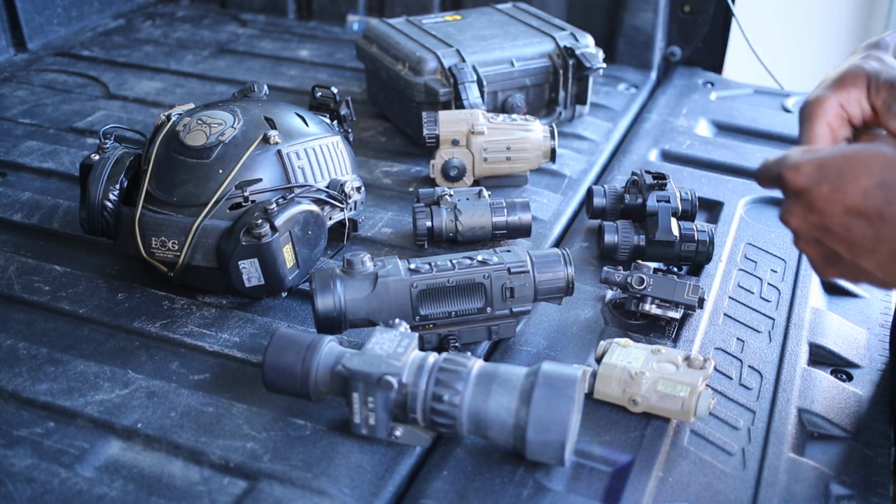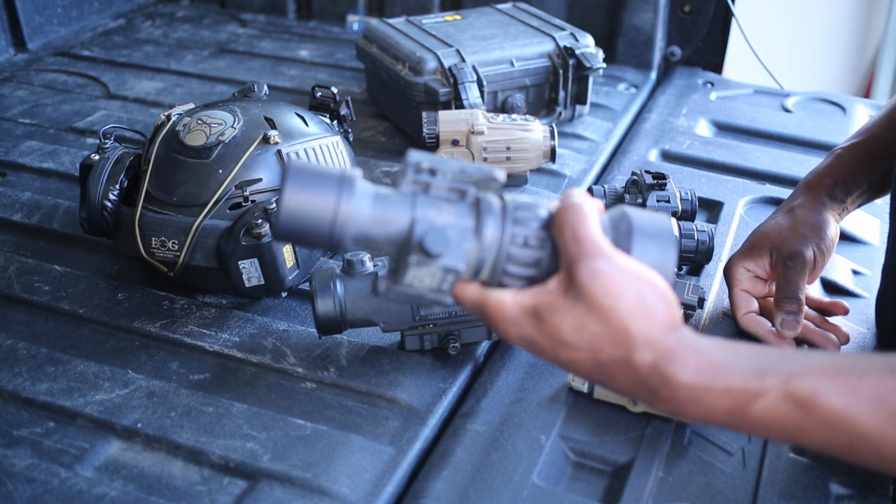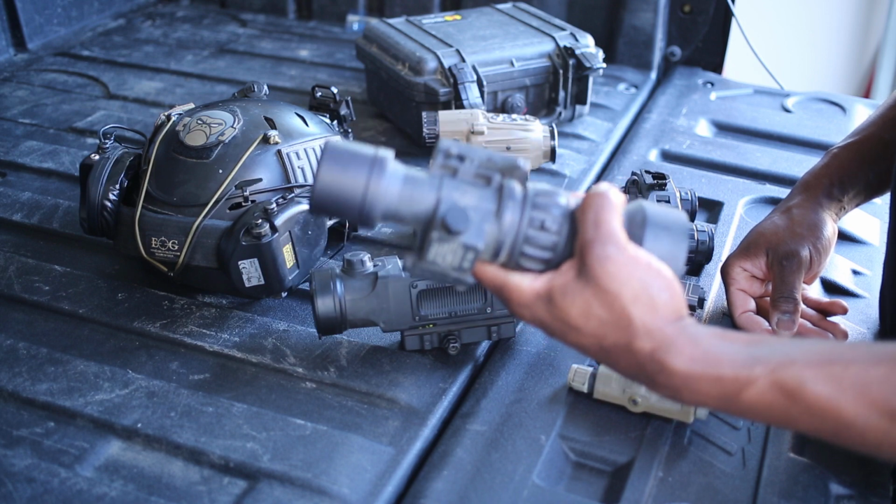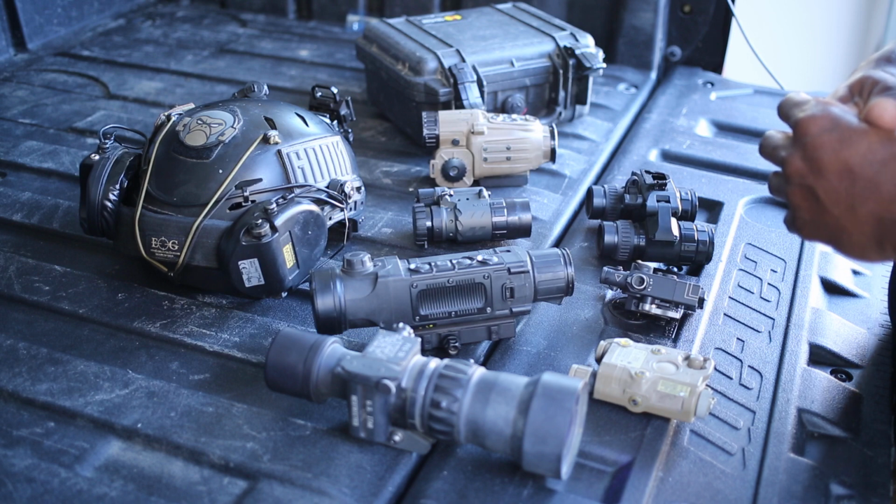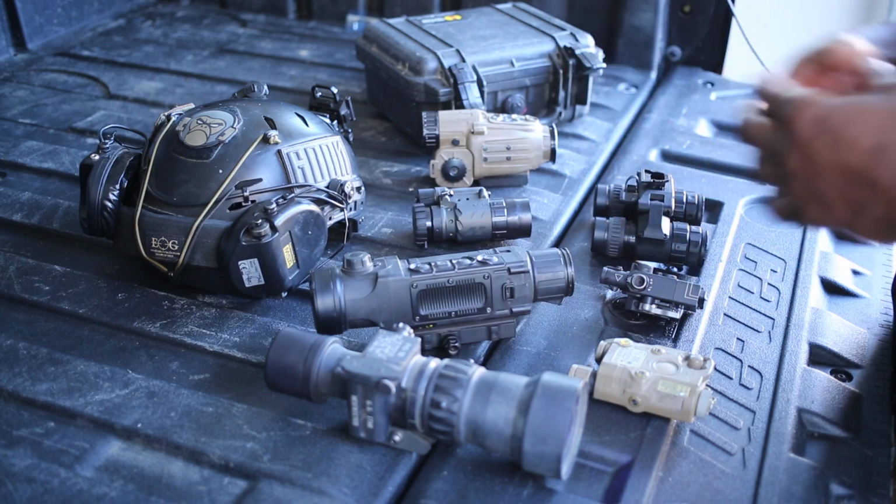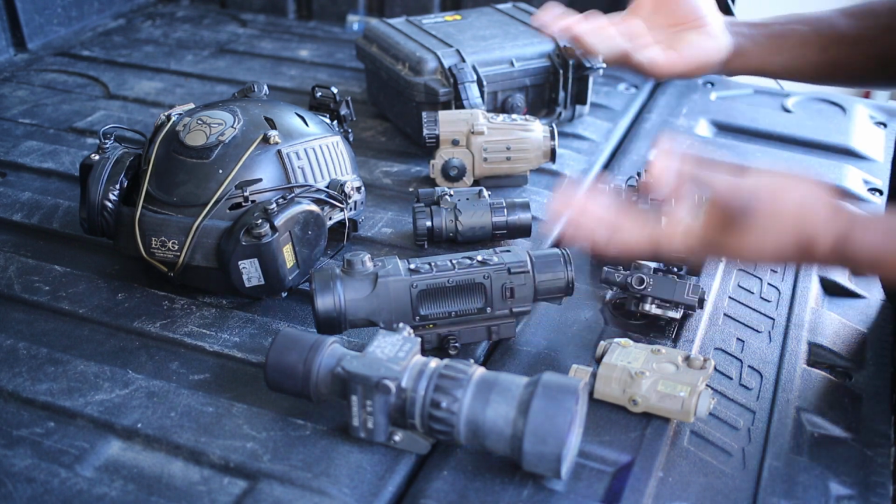They have their pros and cons. Weight. This is probably the heaviest one. So if you got a big powered scope on your bolt gun and you're running this on the front, you better bet it's going to add some weight. But other than that, these things are pretty lightweight. I love running the DTNVGs on my helmet and using thermals to take down whatever pig or coyote I see at nighttime. But it all comes down to what you're using.